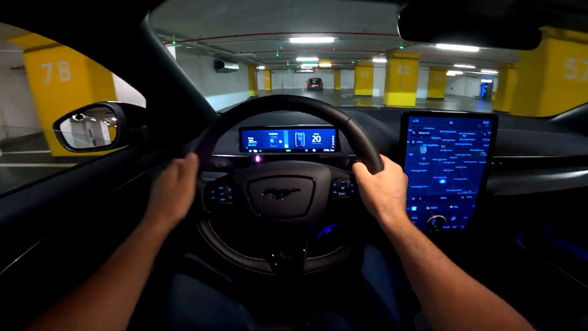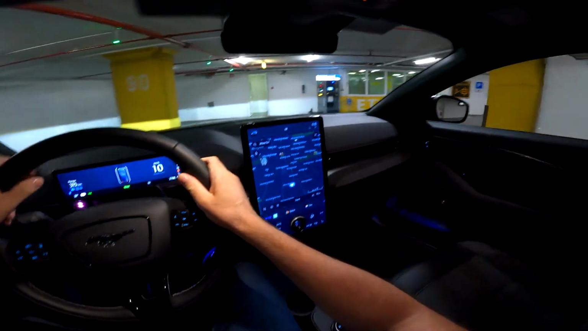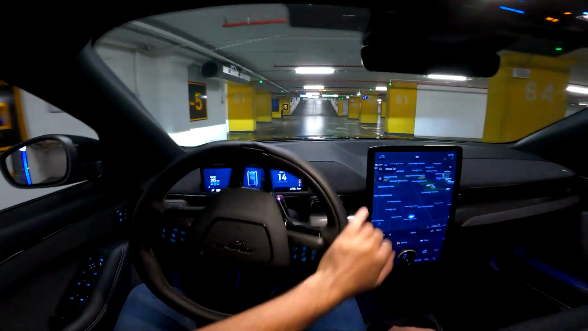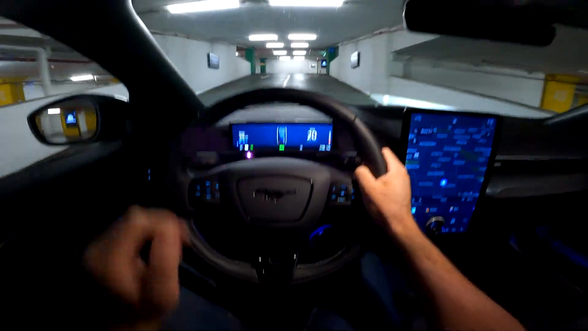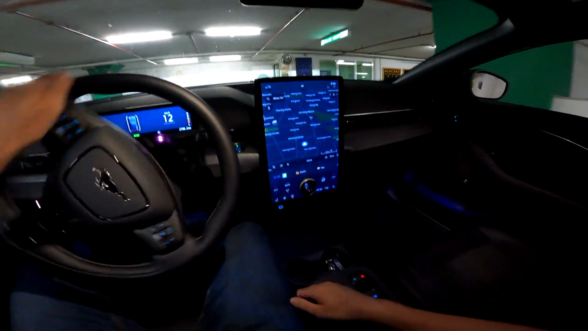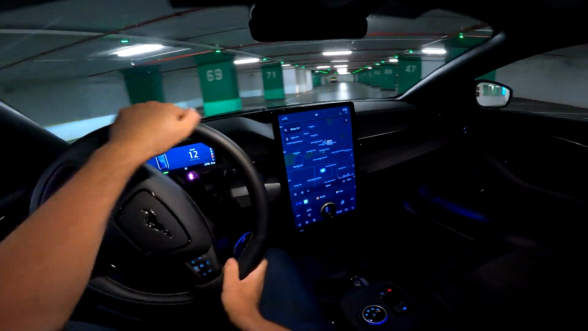And let's start with the specs of the model in our video. So as I said, the GT version, the flagship version, 487 horsepower, 860 newton meters of torque, and you will see it's really crazy. The instant power that this car has is just impressive. 3.7 seconds to reach 100. Top speed is 200 kilometers per hour. So those are some impressive numbers.